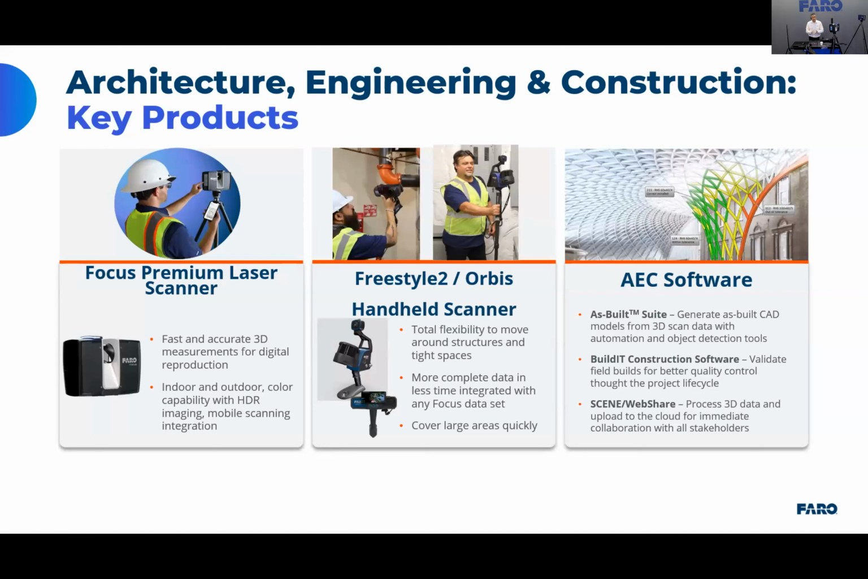Now, to get an idea of this laser scanner, the new solution that we are promoting, here's another short video on all the things that are part of this so-called online scanning solution that we have.